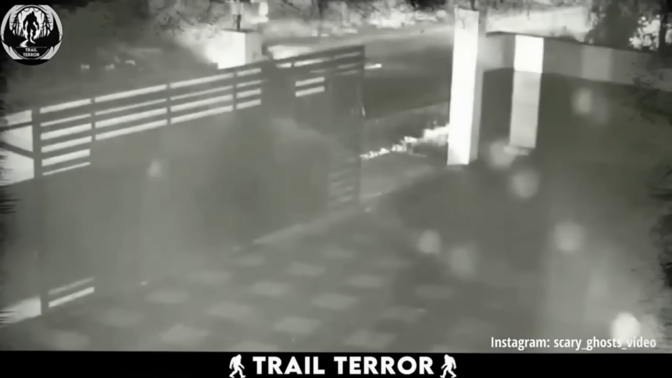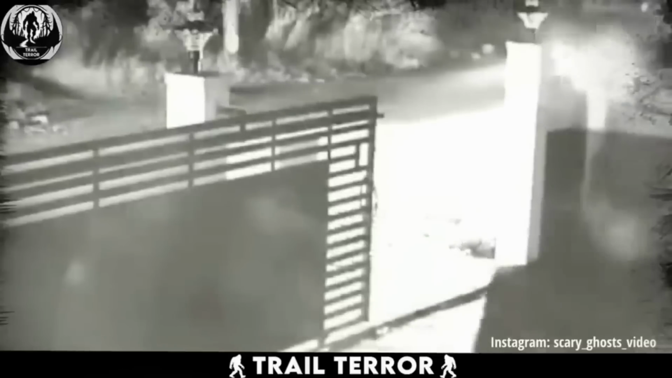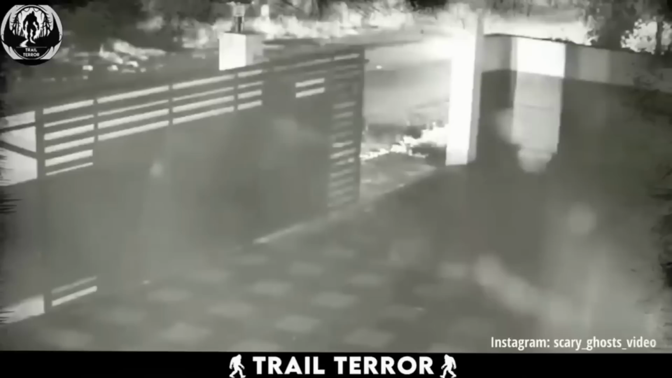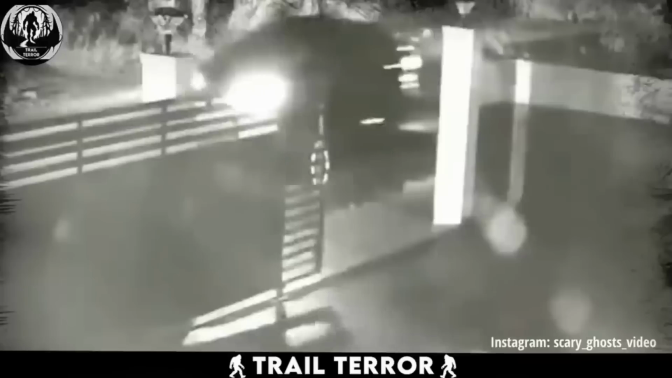This video serves as a stark reminder why you should always keep your gates locked, even in areas with a supposed 0% crime rate. Captured by a house security camera in India late at night, the footage reveals an unsettling sight. The camera focuses on the entrance gate, which mysteriously stands open. Within moments, a strange humanoid figure strolls in, walking straight into the house before the video abruptly ends.